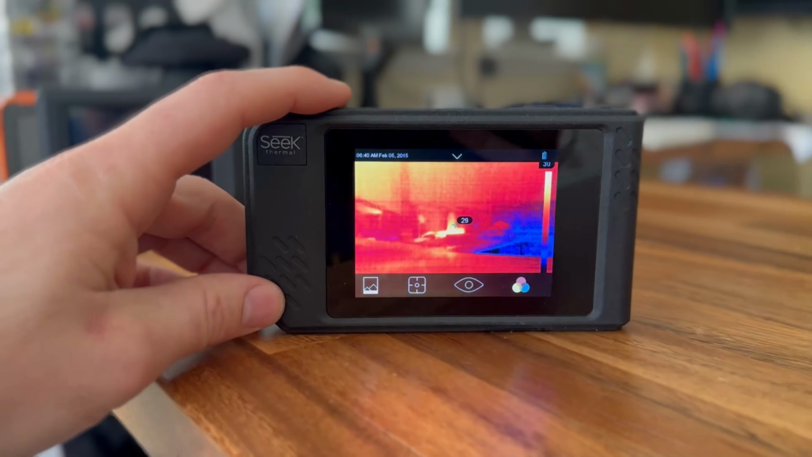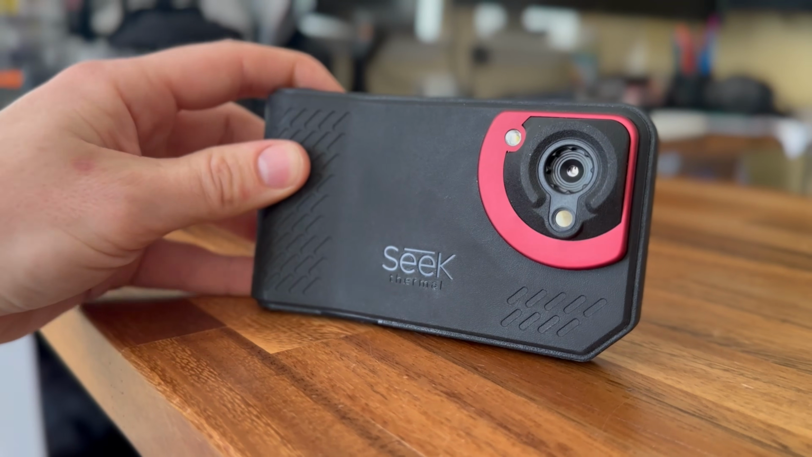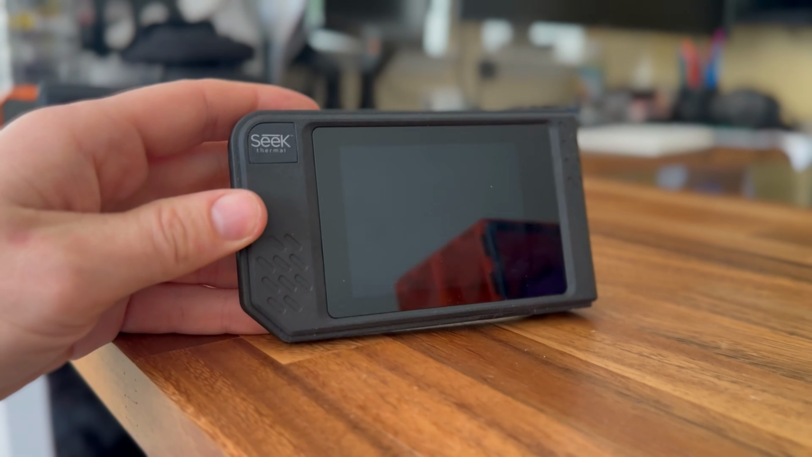The interesting thing about this one is you can attach macro lenses to this thing. Now, for what I do, that doesn't matter literally at all. The only reason you'd want this is if you're working with little electronics and you're trying to get really down specific into a circuit board or something, trying to find hotspots, what have you. So that's not really a use case that I would have, but it's an interesting thing regardless.